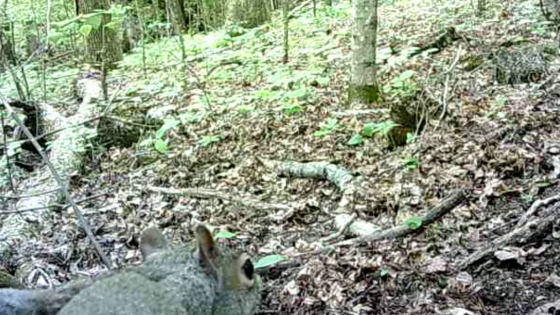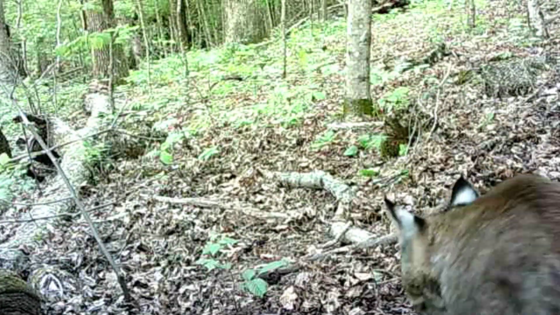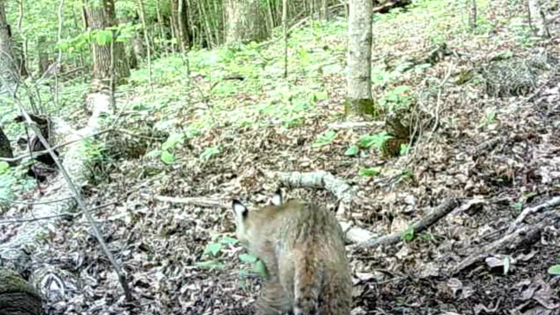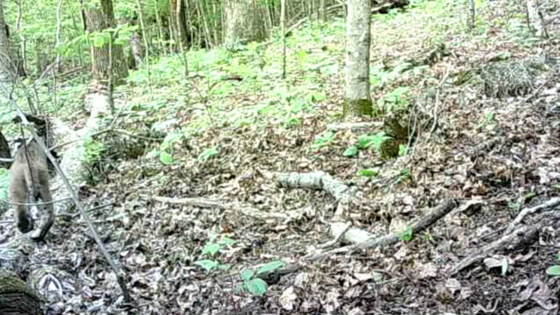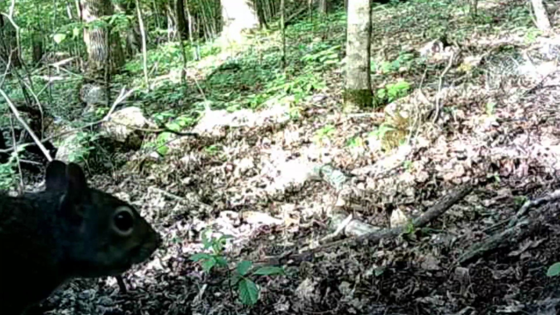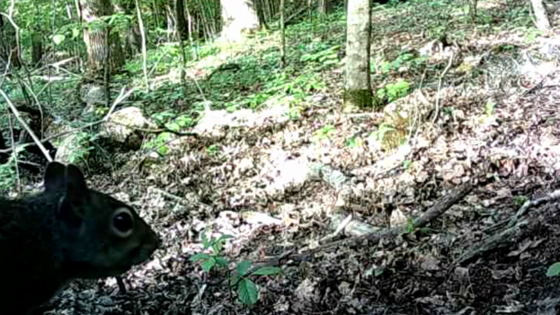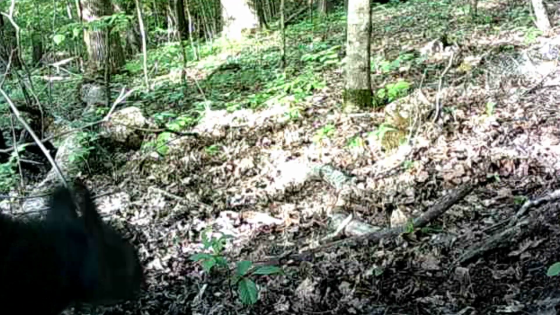But they learn. Mom teaches them when they're young to play hide and seek with these animals. Here you see an old bobcat. Now you see me, now you don't. What Ricky said. And he comes back out. Always on the look for them. Funny little game they play.